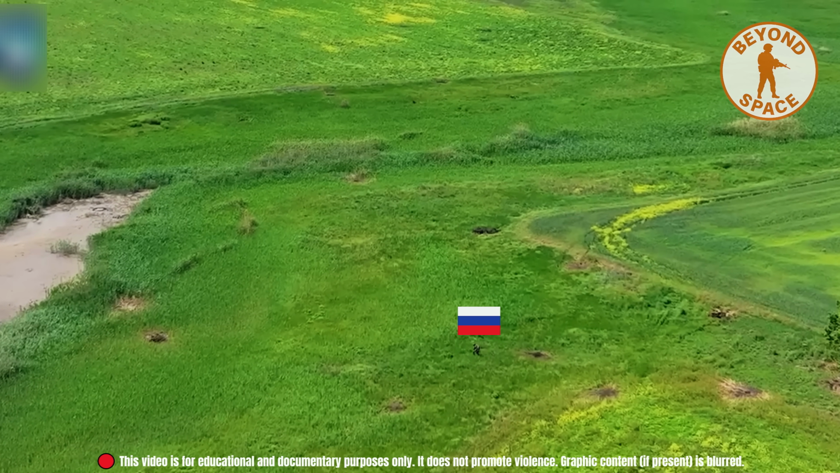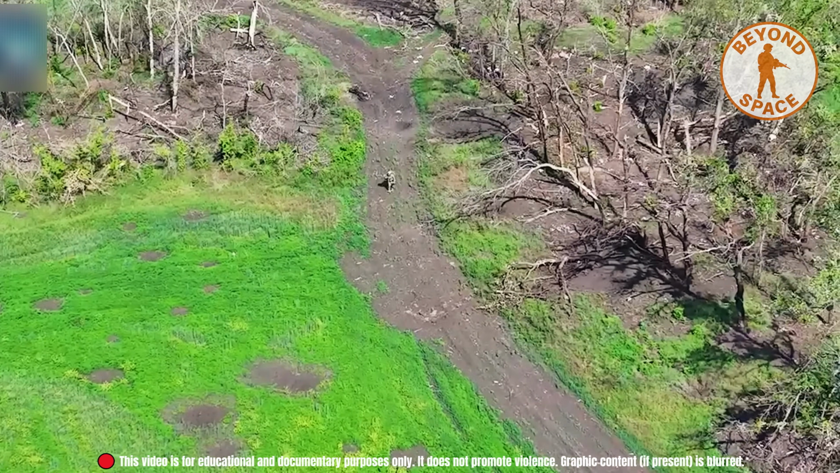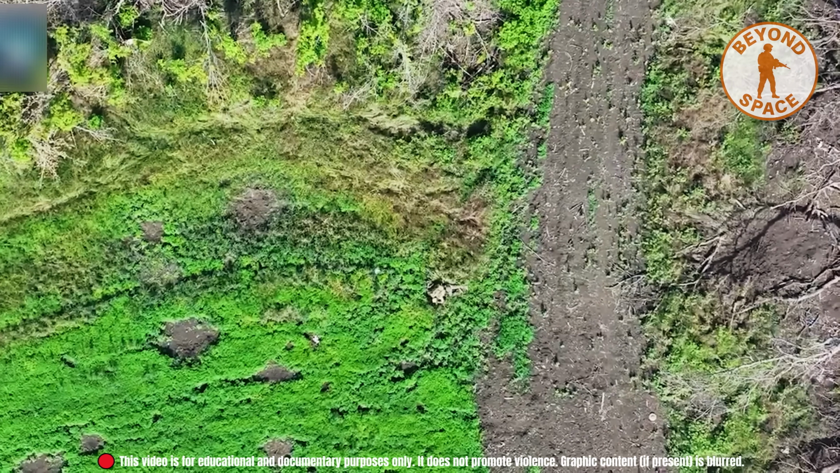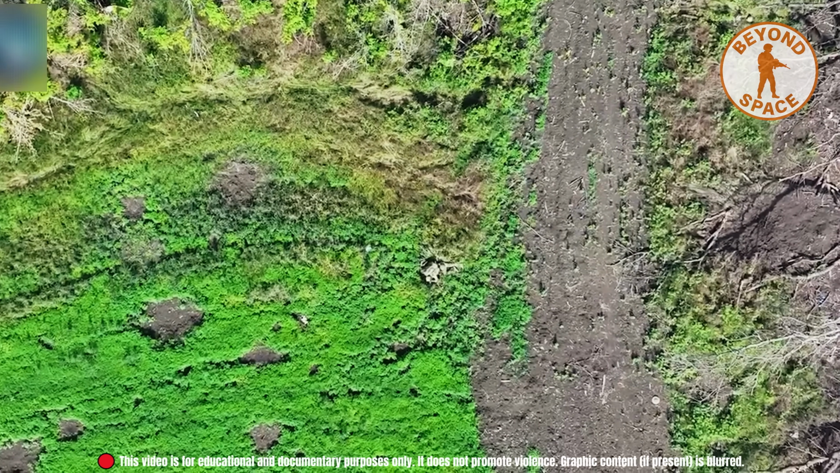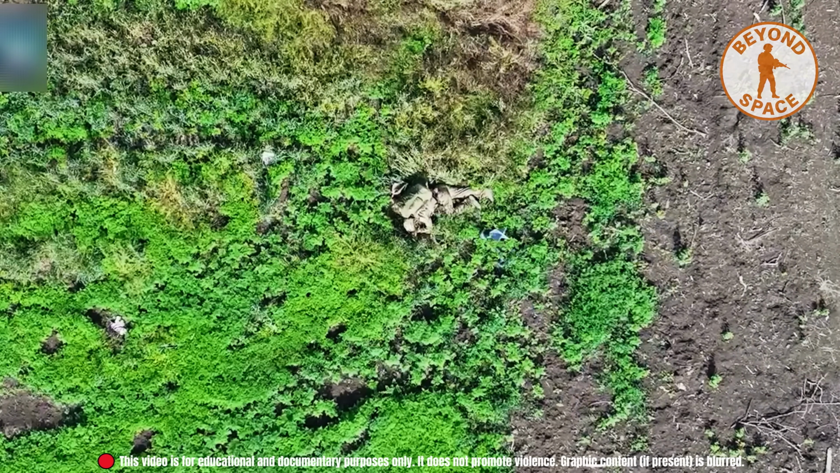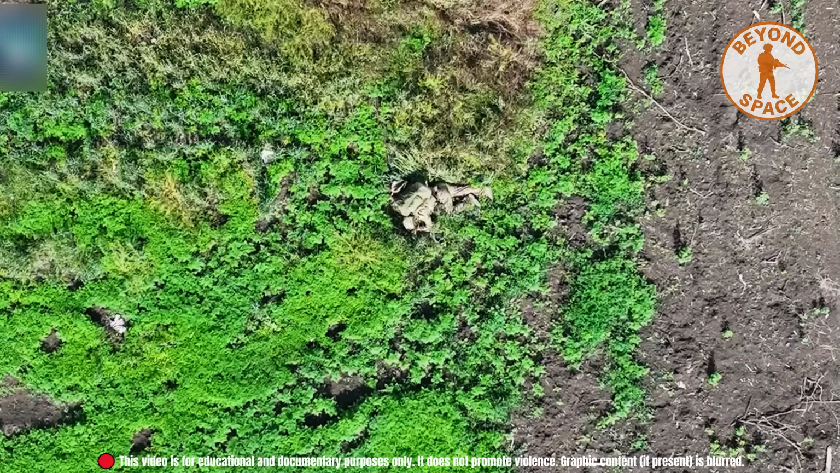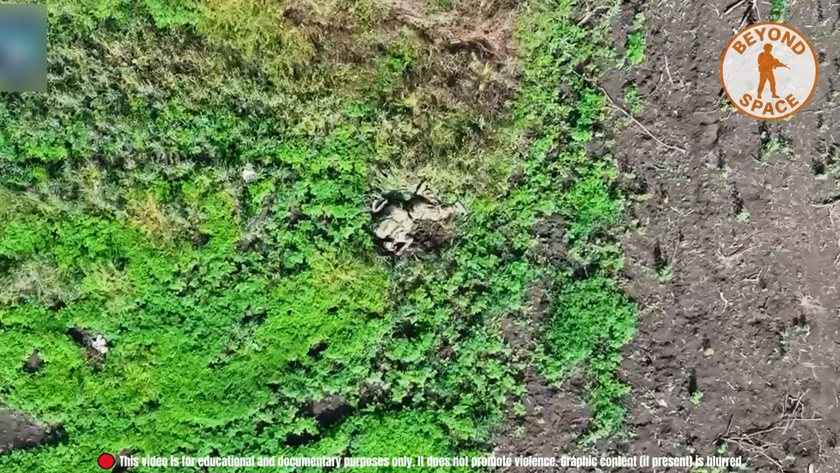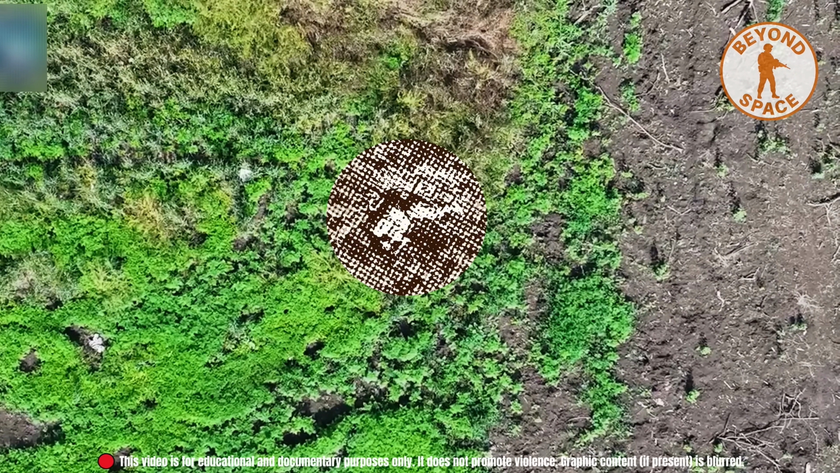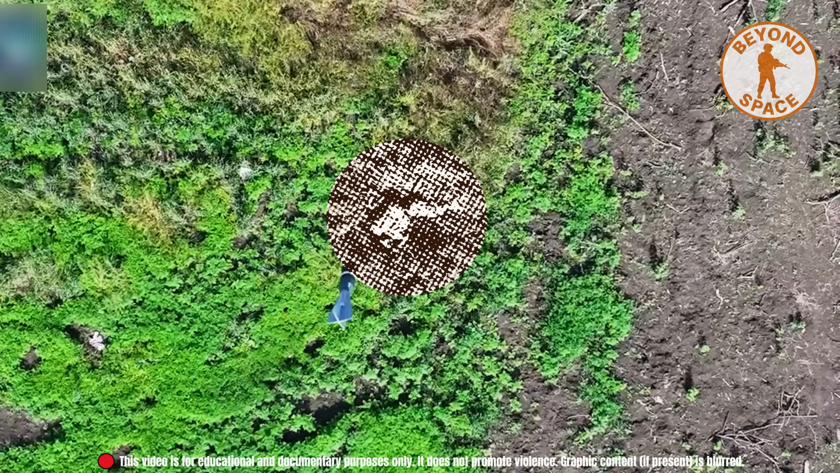Across a distant field, a soldier struggled to keep moving. His legs gave out. He collapsed into the tall grass, breathing heavy. A drone hovered nearby, silent, calculating. The first strike missed by inches. But it wasn't meant to end him. It was meant to pin him. The second drop did the rest.